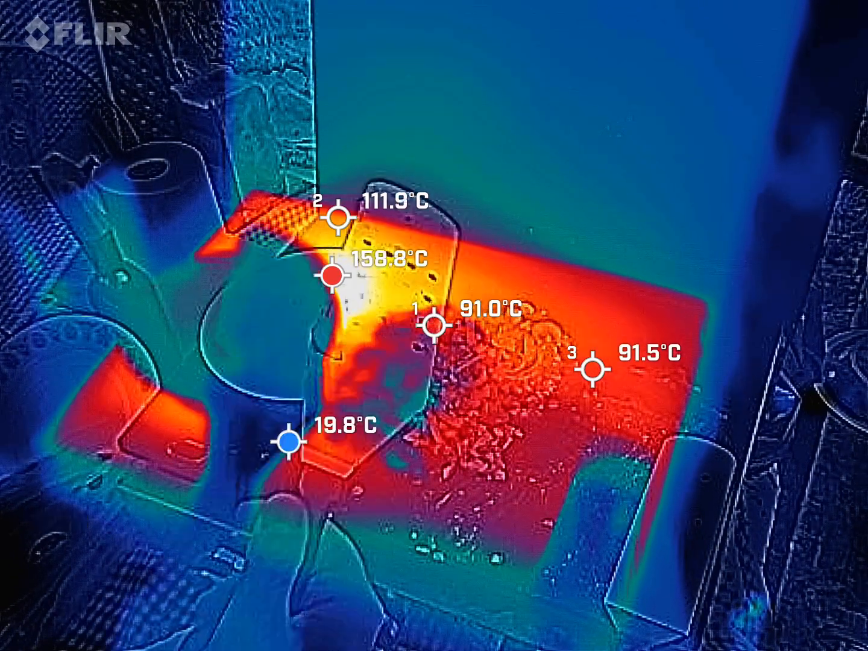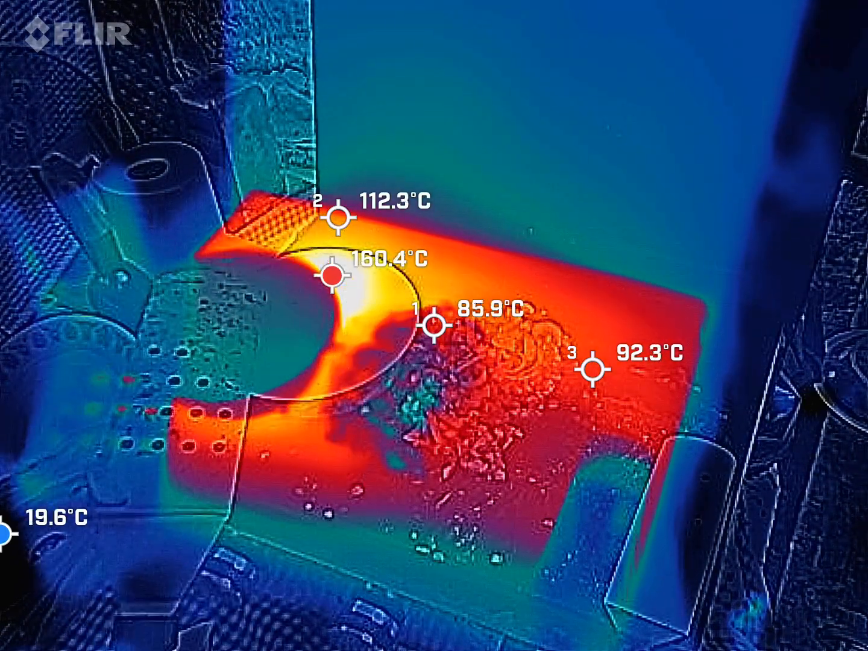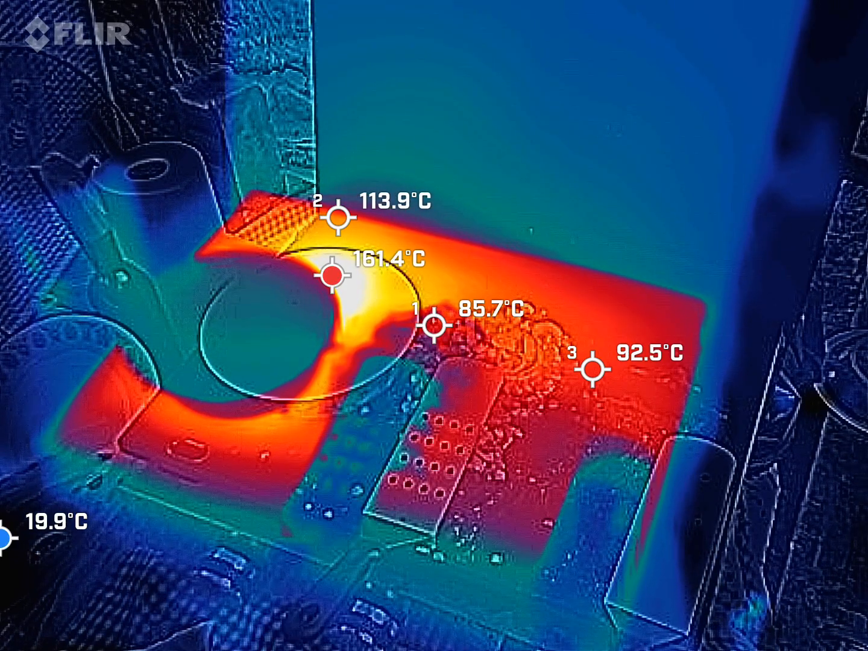Alright, it's super hot back there too. What is that temperature? It's hard to read. It's like white on white. Tough to read it. I'll have to see later. Have to check the tape.